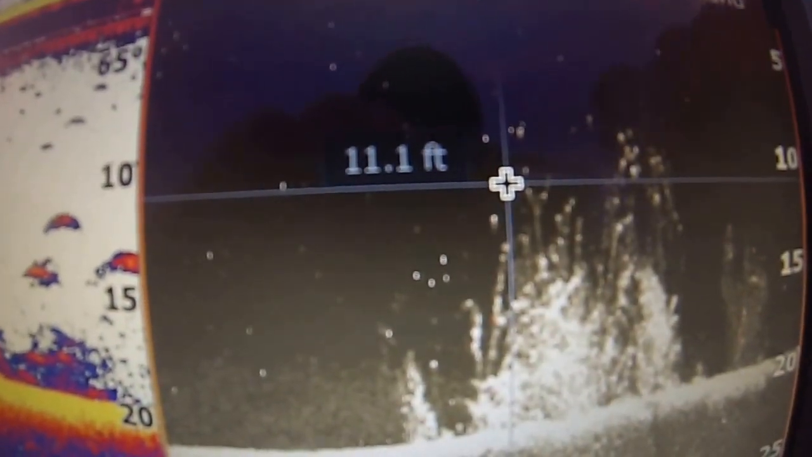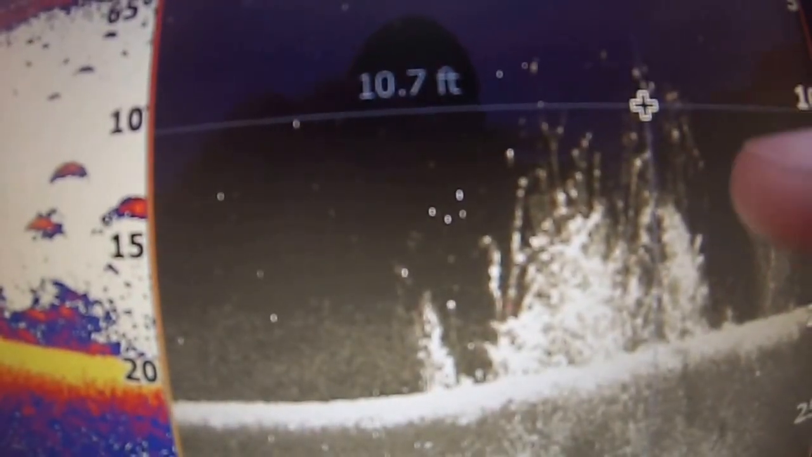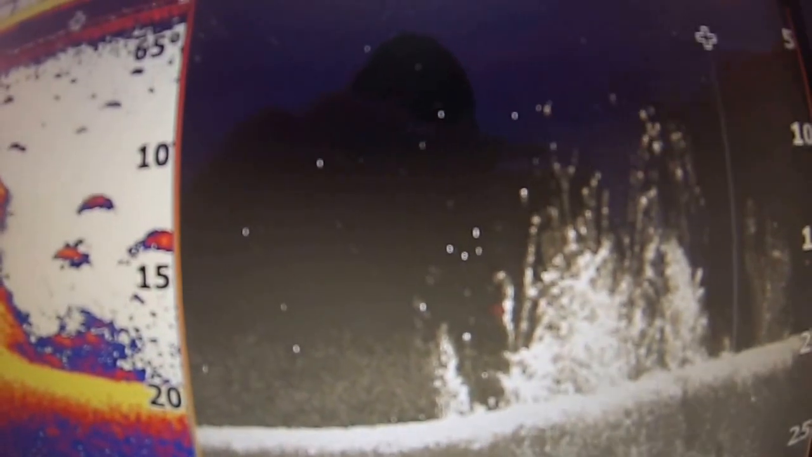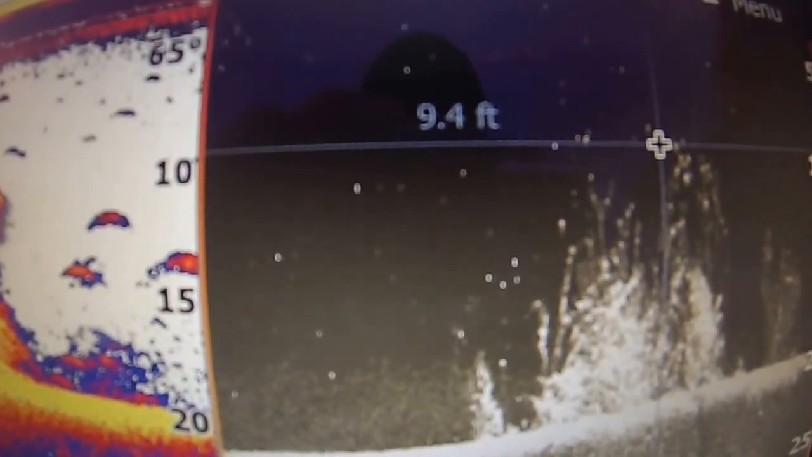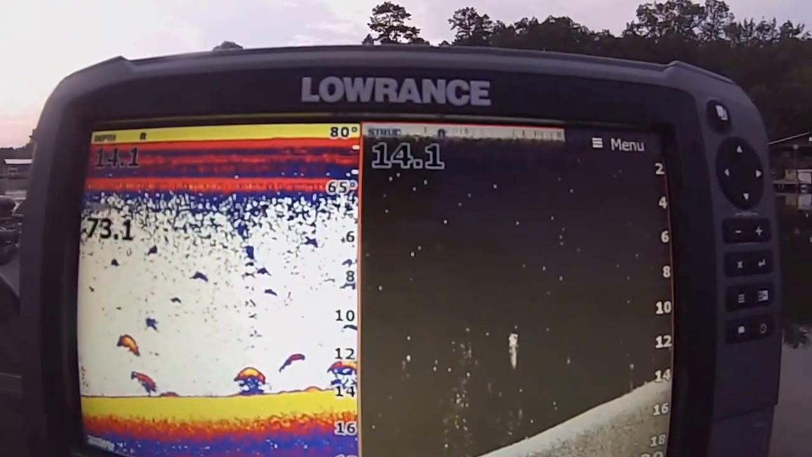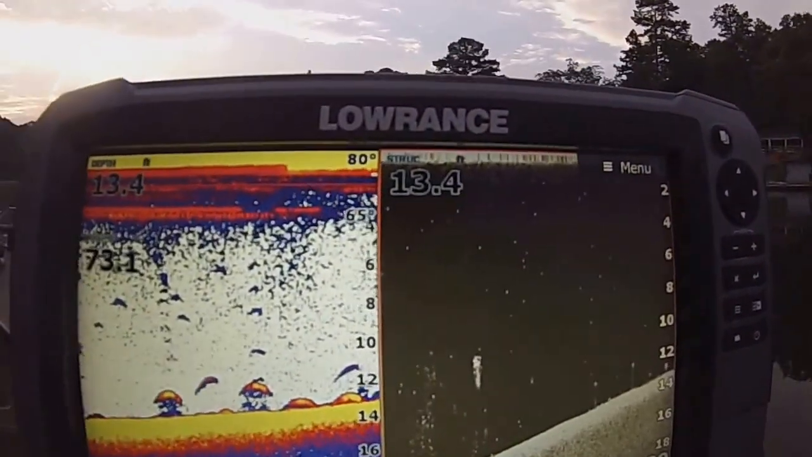That's probably crappie. Or bass. It could be bass. It's hard to tell. But they're all stacked on the top of that brush. So that's a good picture right there. As you can see where the cursor is, those fish are stacked on top of that brush pile. All right, let's get back to live. Let's cruise back over it so we can see it.